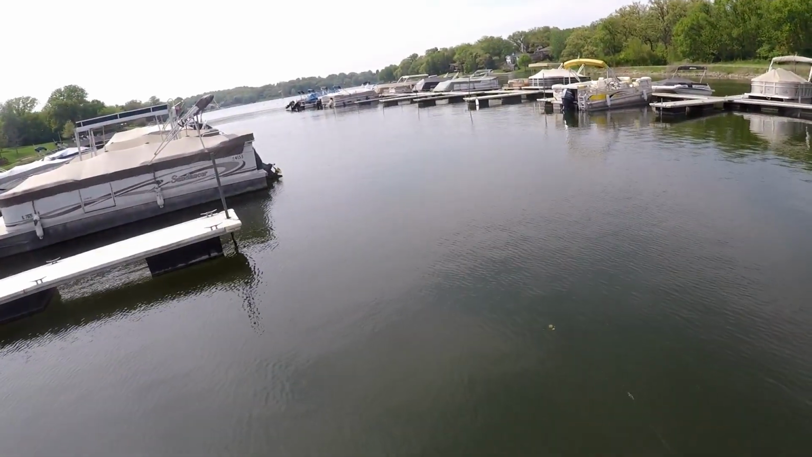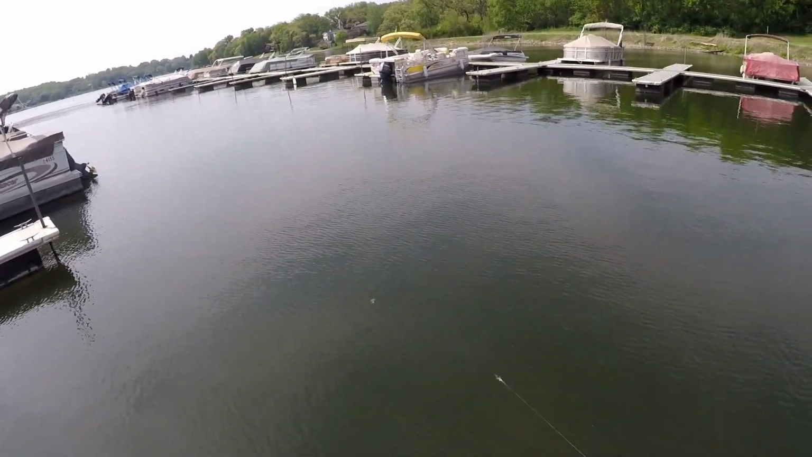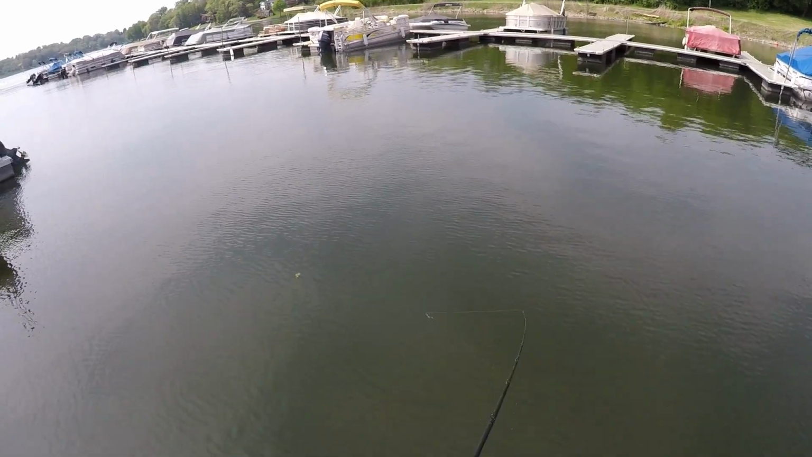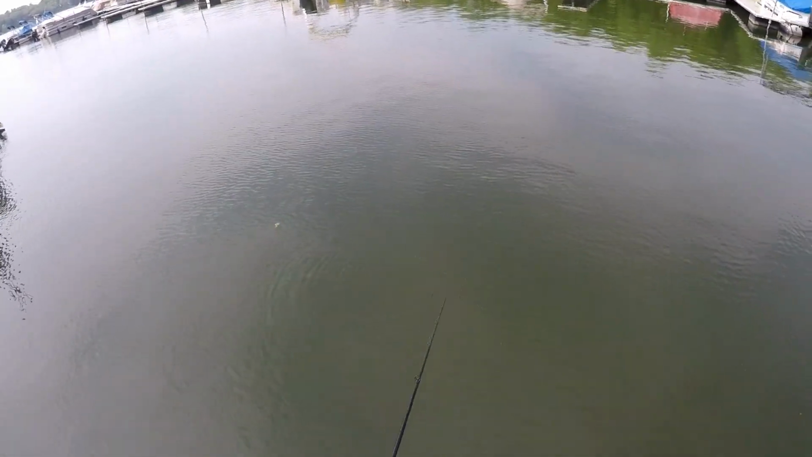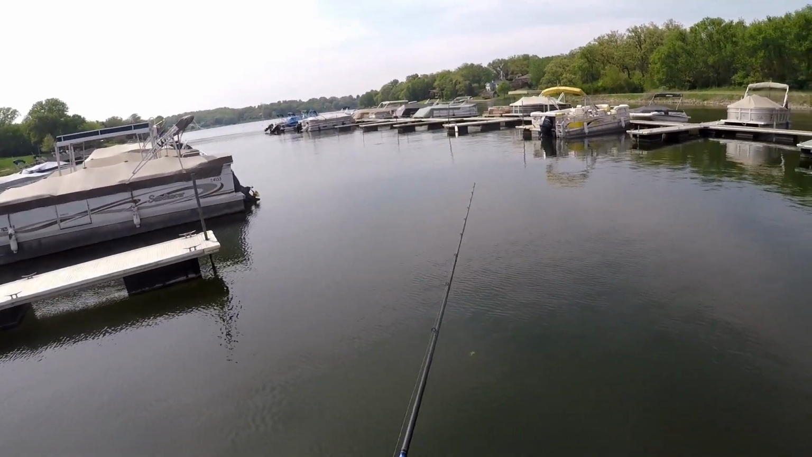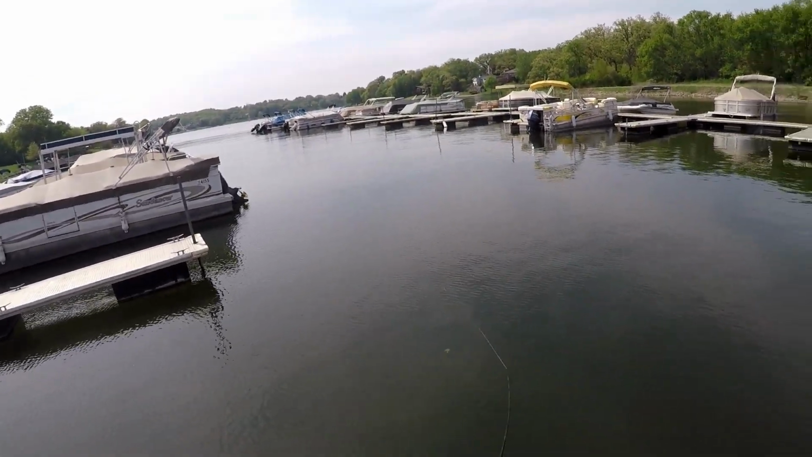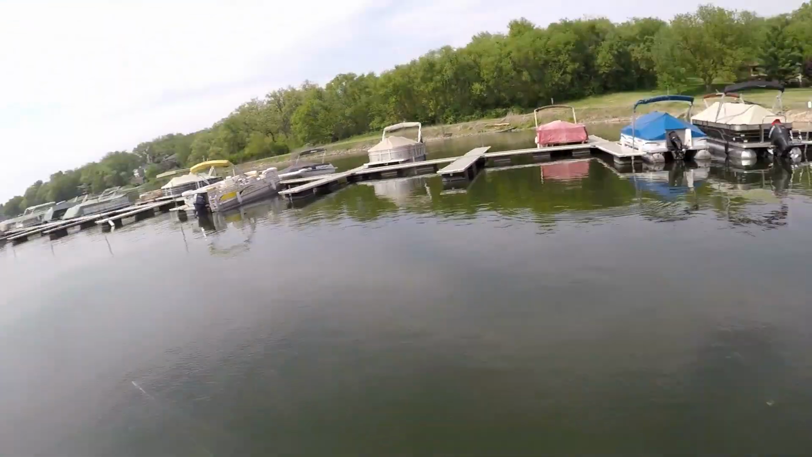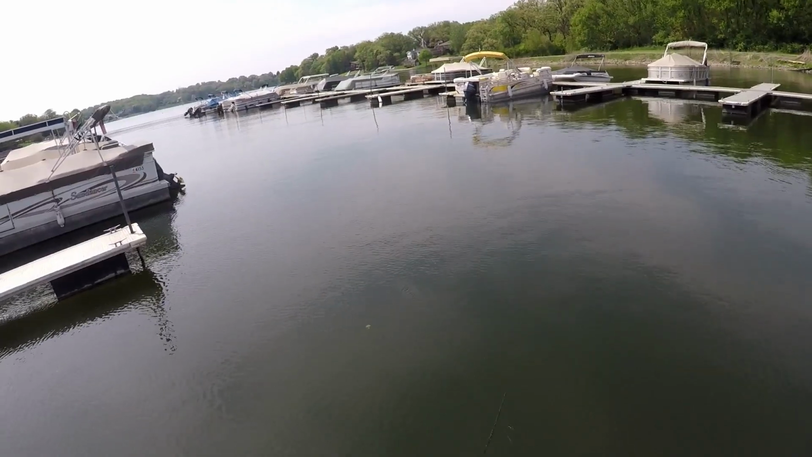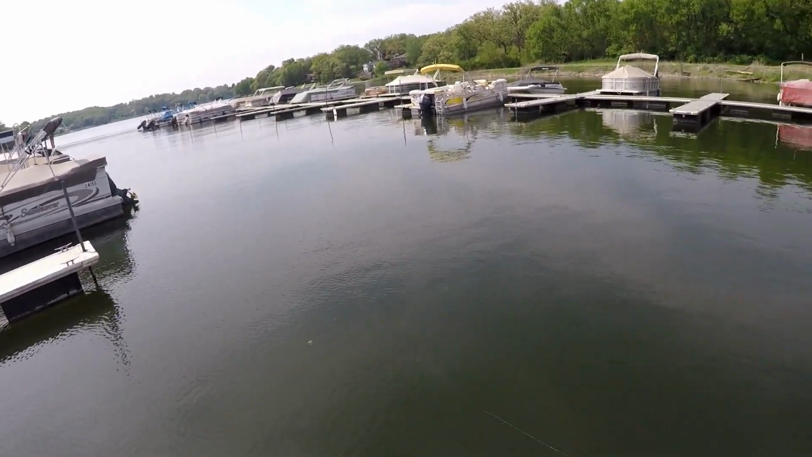I got a few places I want to hit that I marked with that Deeper, so definitely going to target those areas, especially with this jerkbait now that I caught that really nice sized bass. I usually have the scale on me, but I left it at home today for whatever reason. He smoked it too, that bass.